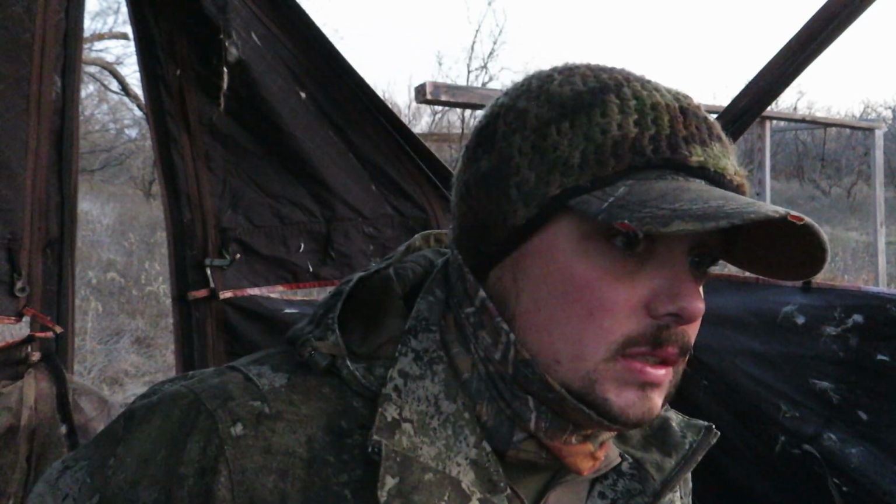This is Saturday morning. It's the first hunt. It's got me in a blind here. So, pretty half decent shooting lanes. I look forward to seeing what's going through. So, wish me luck.